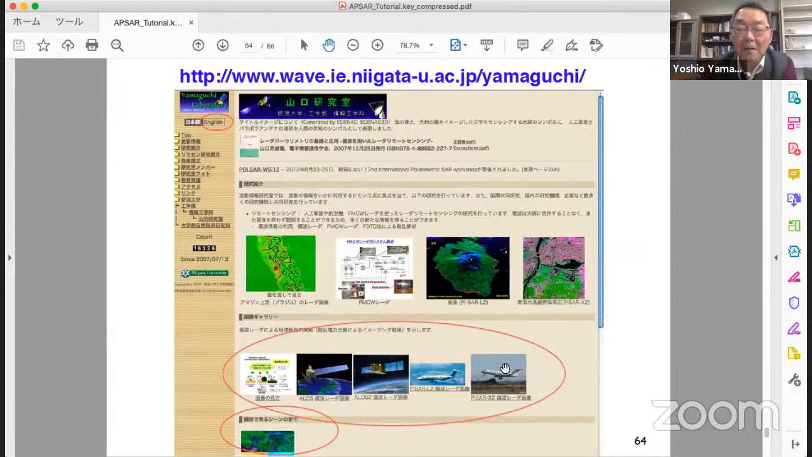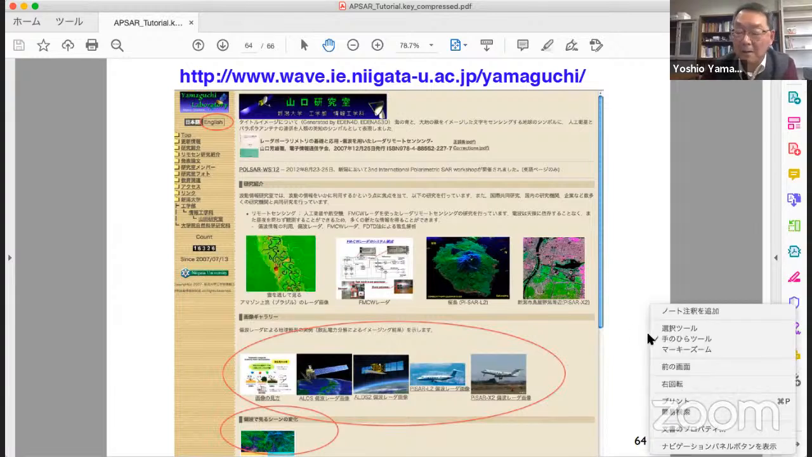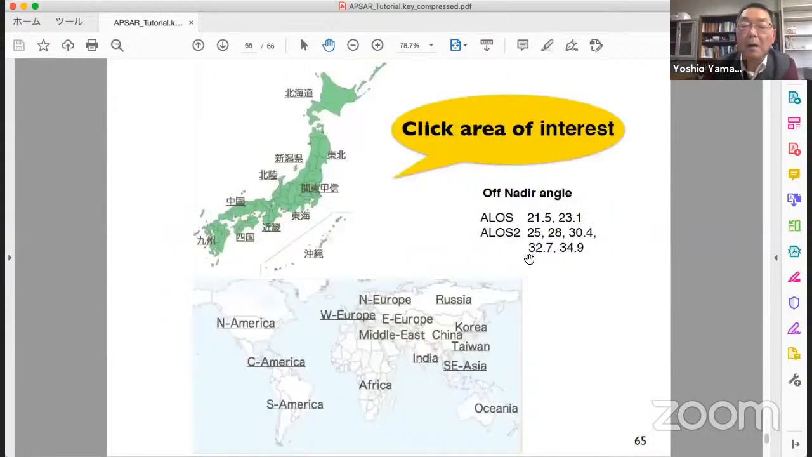If you find this image, just click AROS1, AROS2, PolSAR, X and L. You will find a world map here, Southeast Asia, India, or something. You can find various images there.